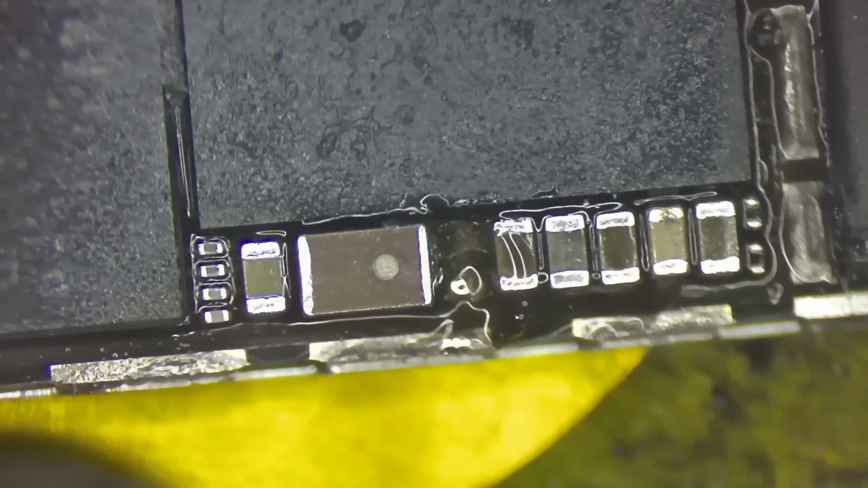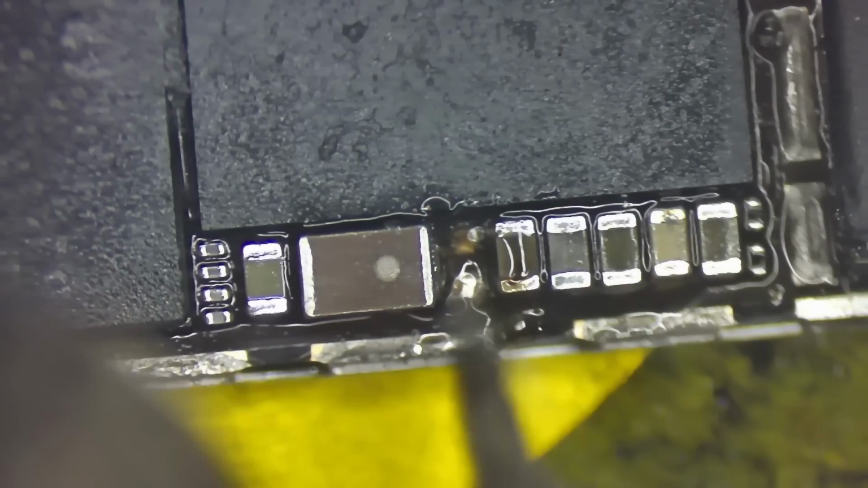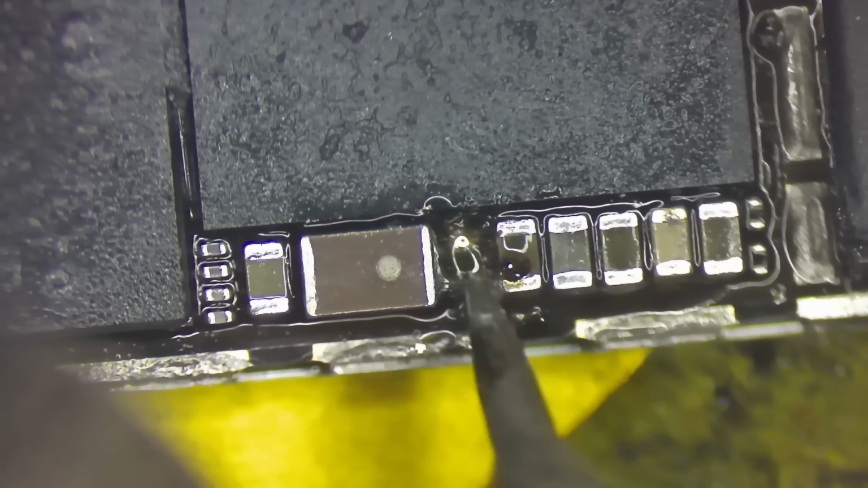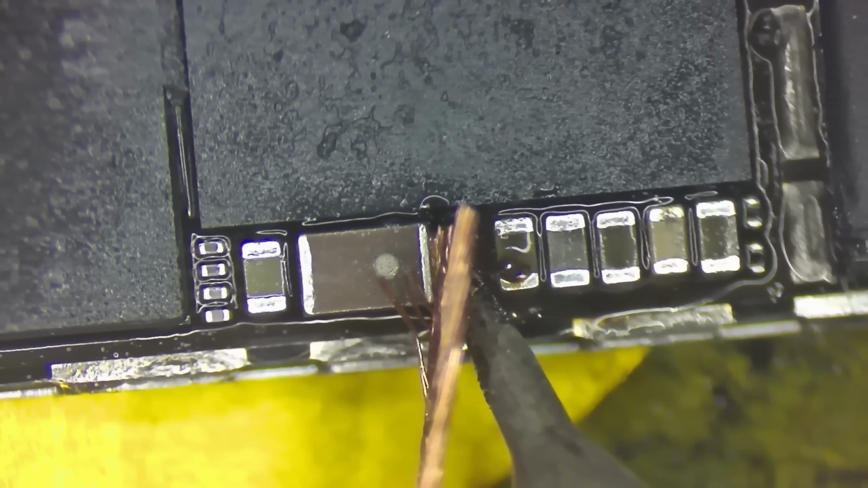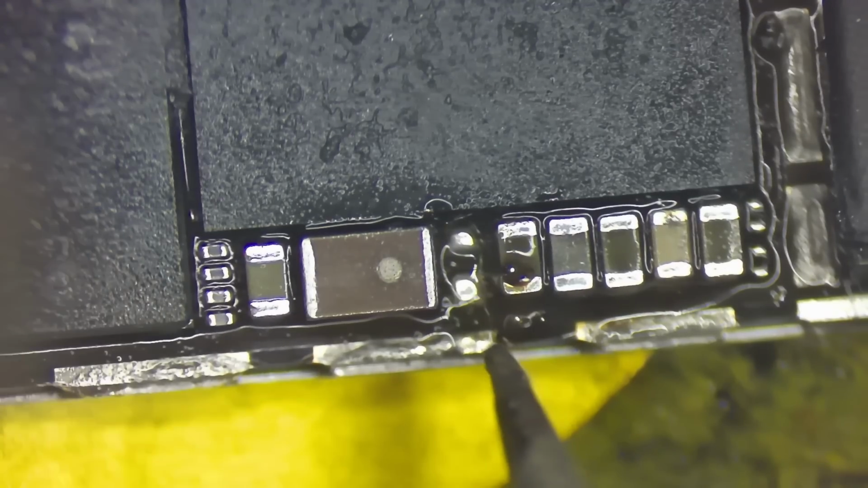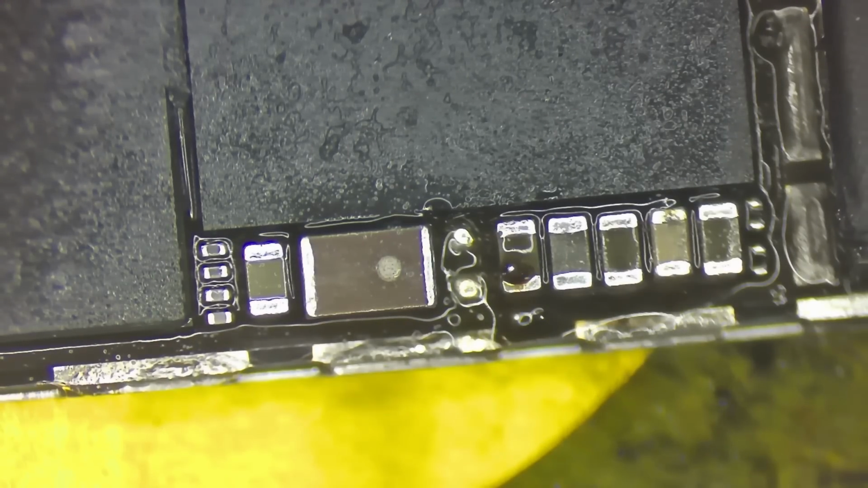So I'm going to just remove these little pads down here. I think they might have came off just now. There we are. Let's not go leaving this big old blob of garbage here on this inductor. There we go. I just want some nice bubbled up humps here that I can use to sit a brand spanking new capacitor on.